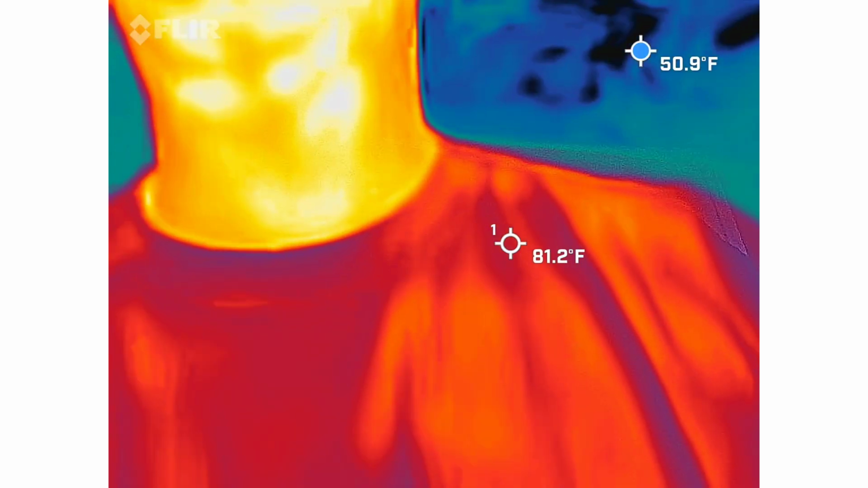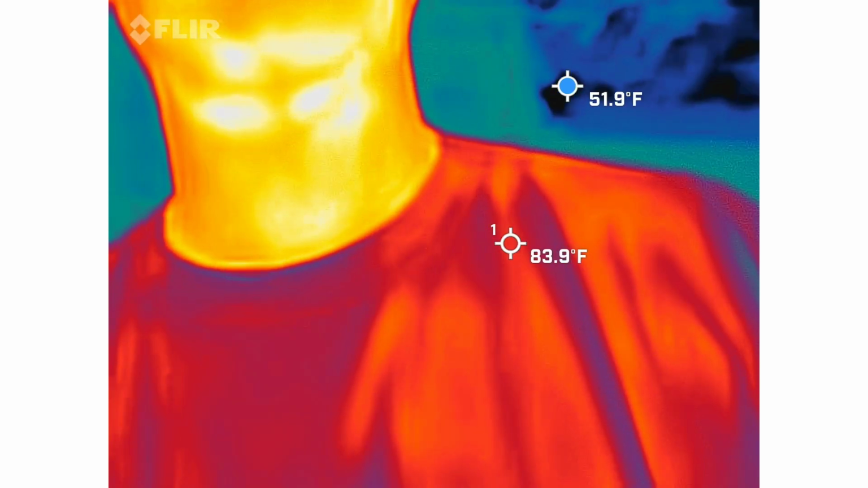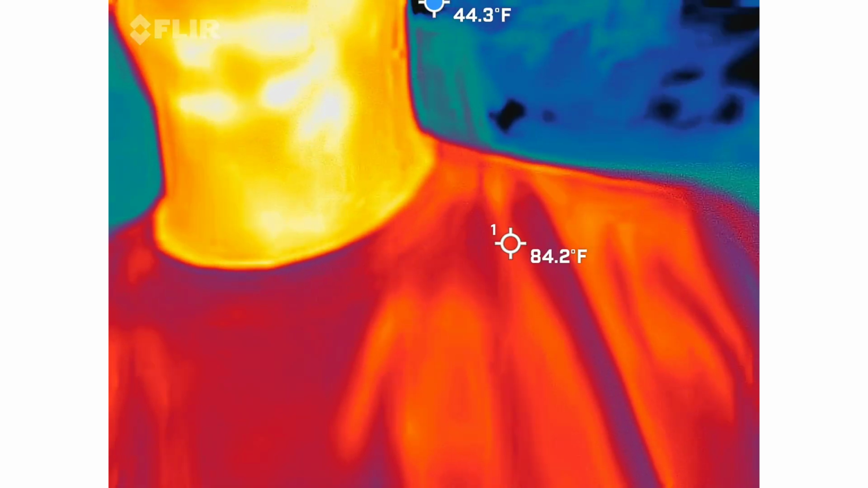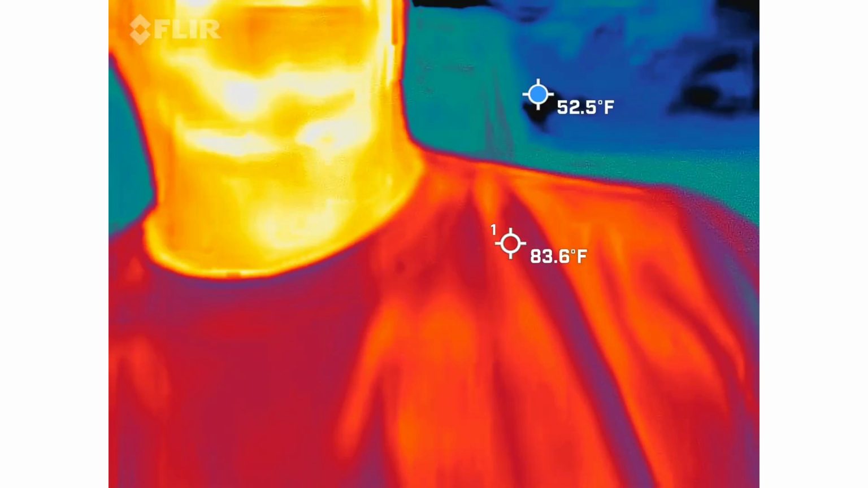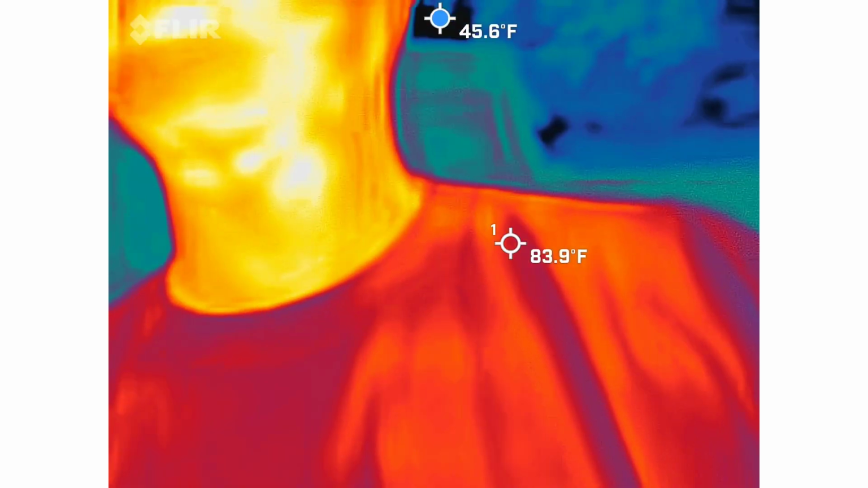What do you think we're looking for in here? You watch the TV shows. Come on. What do you got? Any other heat sources? Not heat. Like cold. Cold, right. Cold? We're looking for cold. Exactly. So that's why I point out that I'm red, orange, and yellow. So we're going to be looking for blue and black.